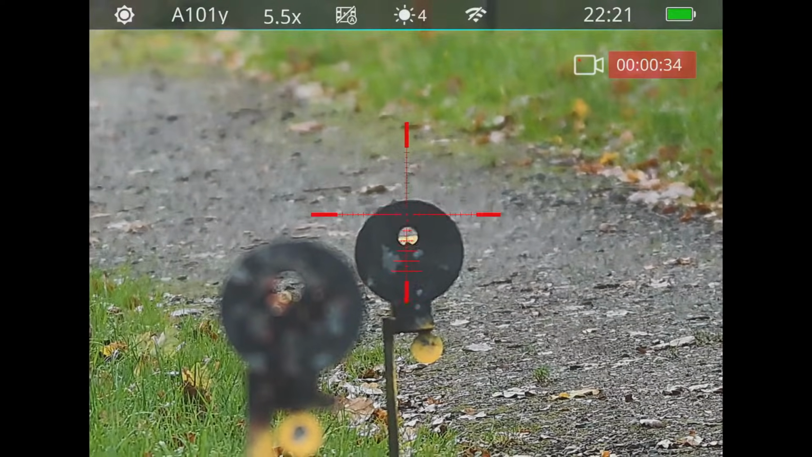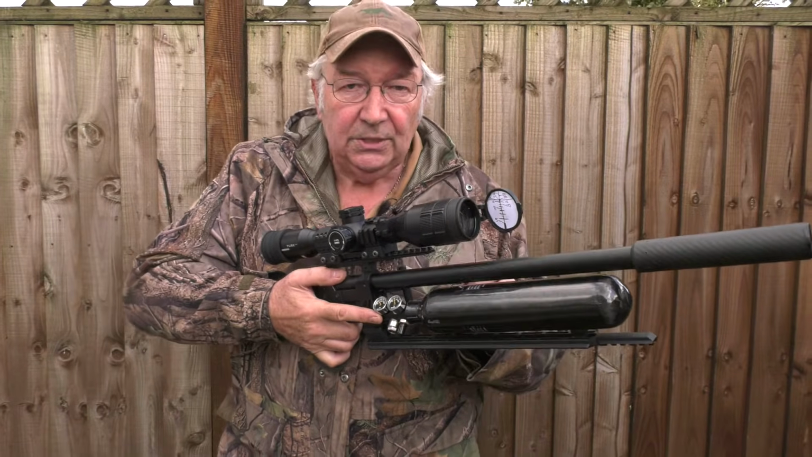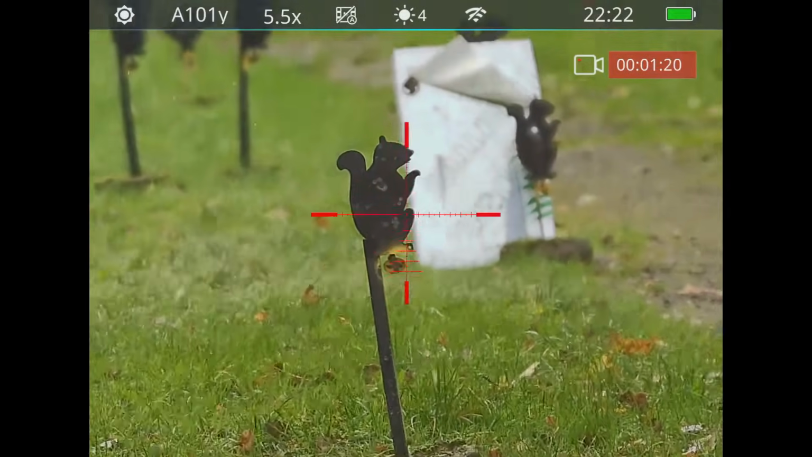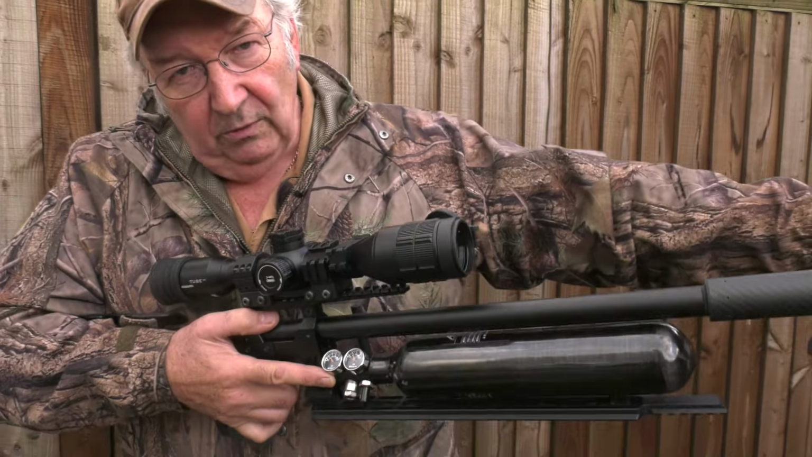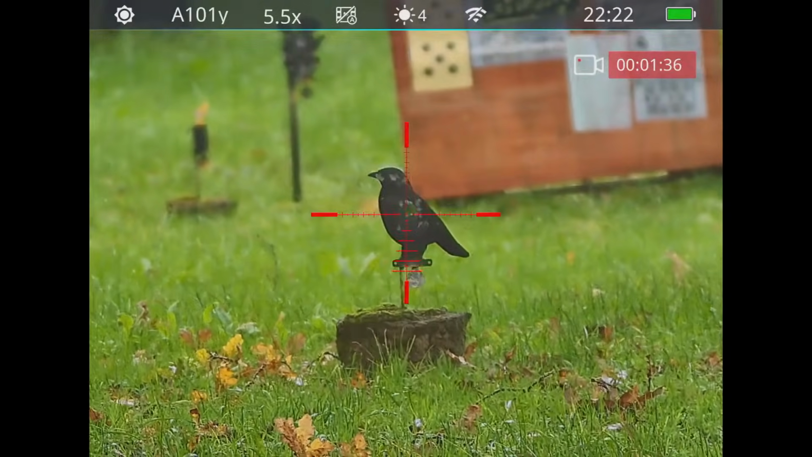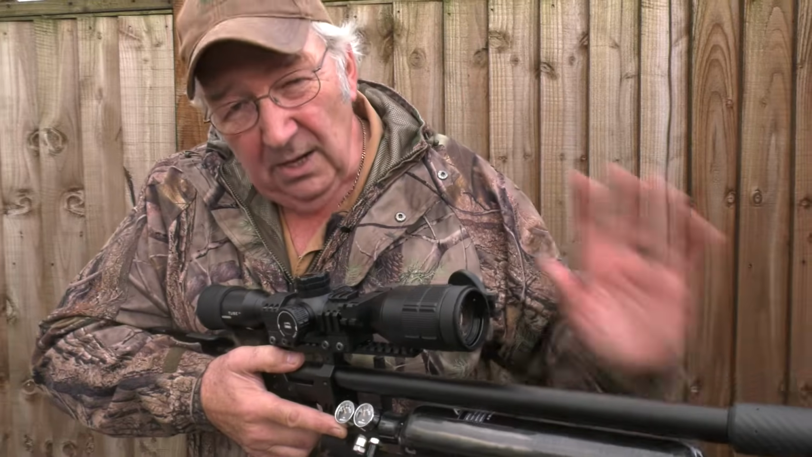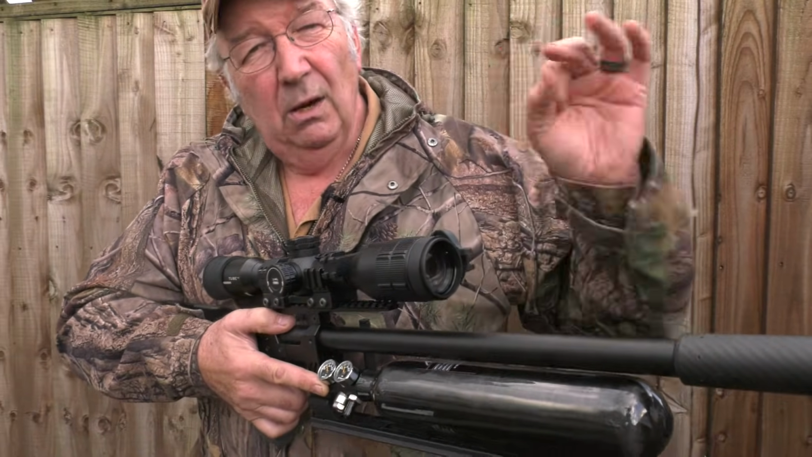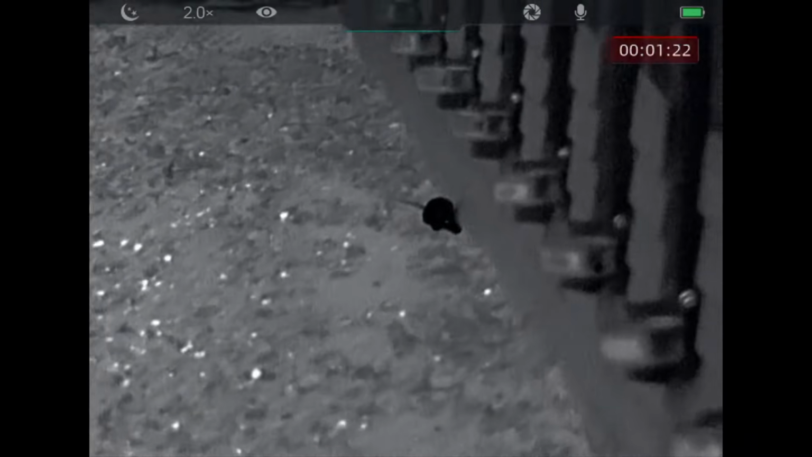Because the scope is a fair distance from the barrel, you get a sort of a sight line, flight line disparity, which is great for longer range shots, not so brilliant for the close range stuff, but I'm making no excuses. They're going to be rested shots. I'm going to know where they are, and every pellet will land within a 177 pellet diameter of where I want it to land.